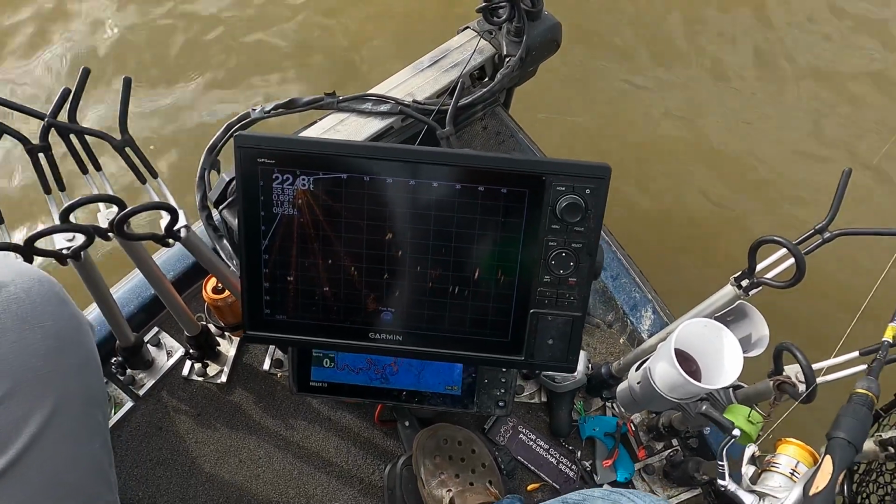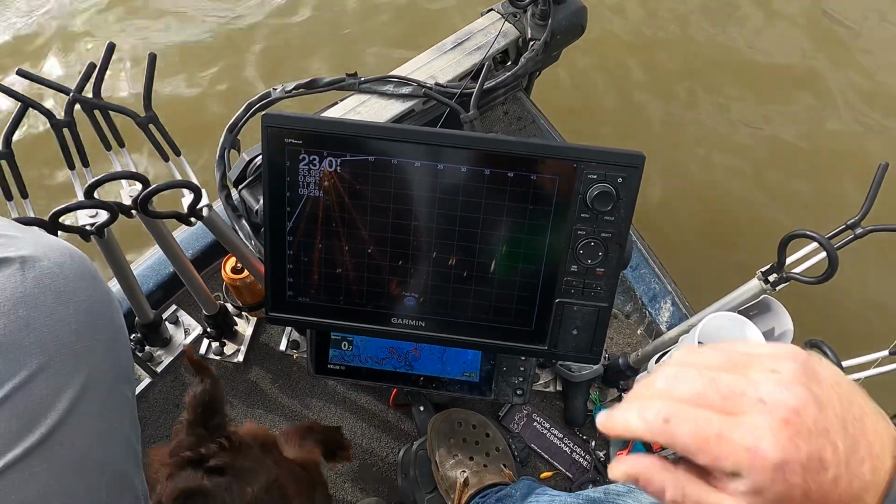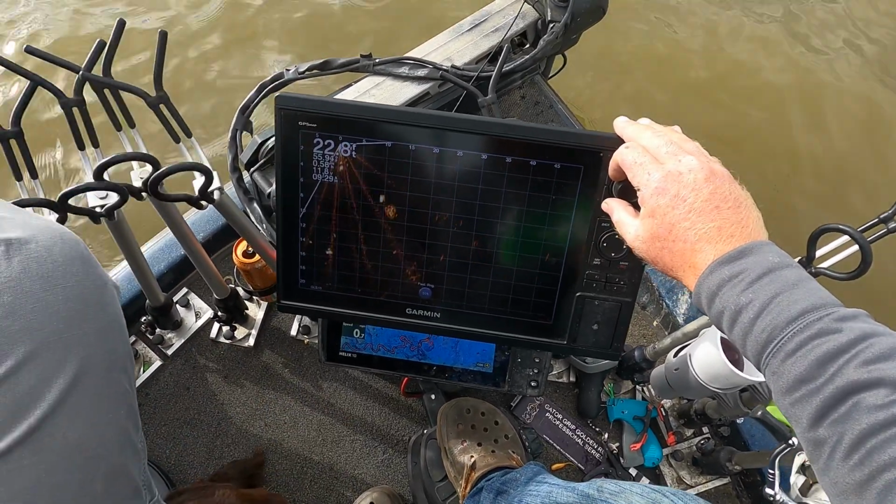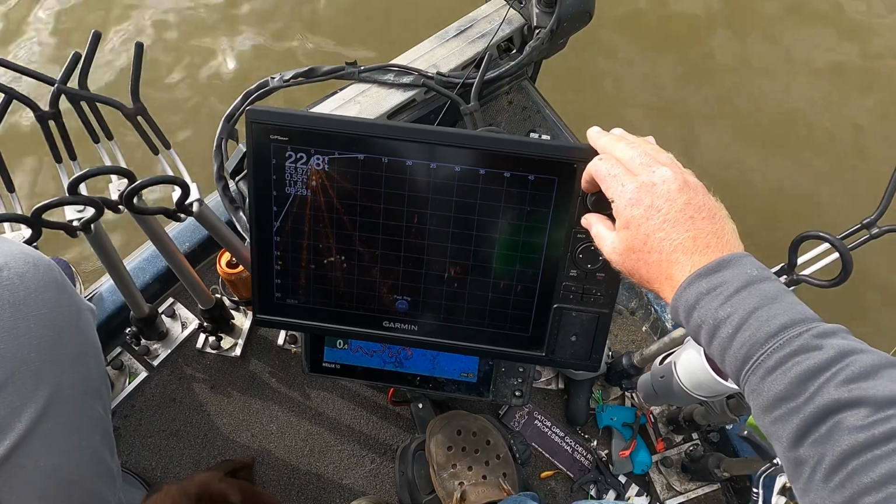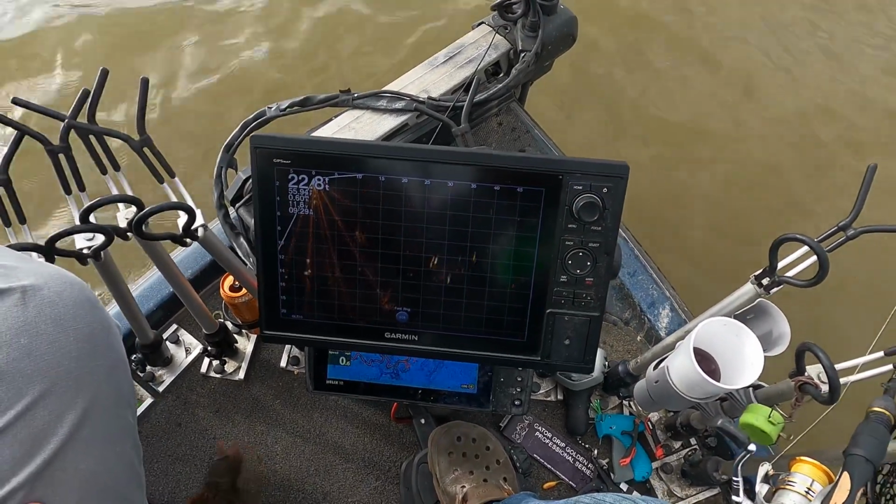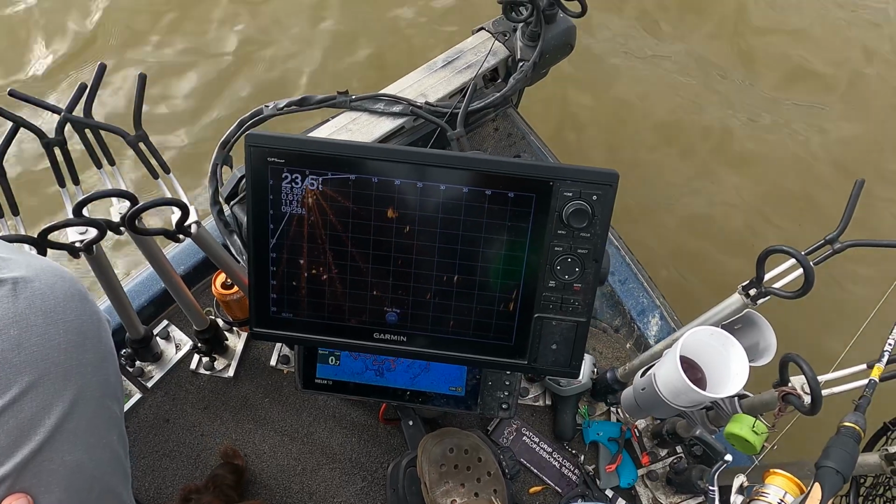One thing you can always remember is whenever the wind's blowing harder, you can run faster. That's right. Whenever it's dead calm, you don't want to run 1.5 miles an hour because you're not going to be able to slow down on that fish by the time he hears you or you blow over him or whatever the case is.